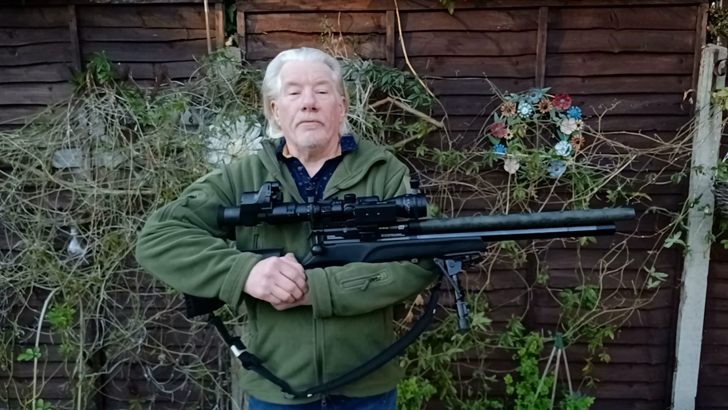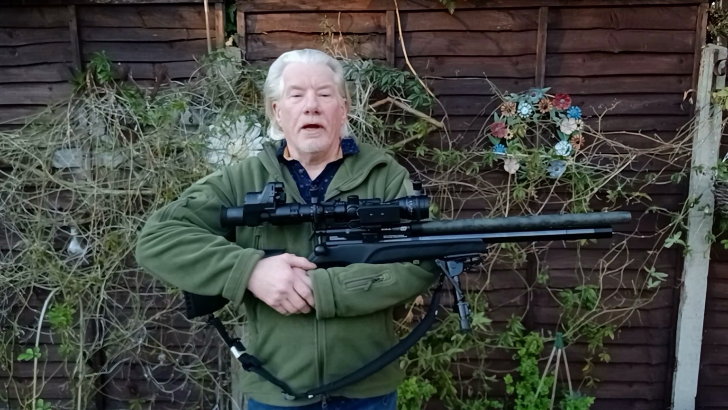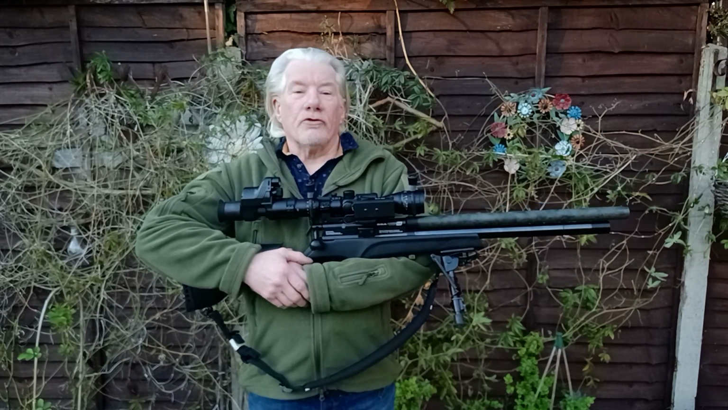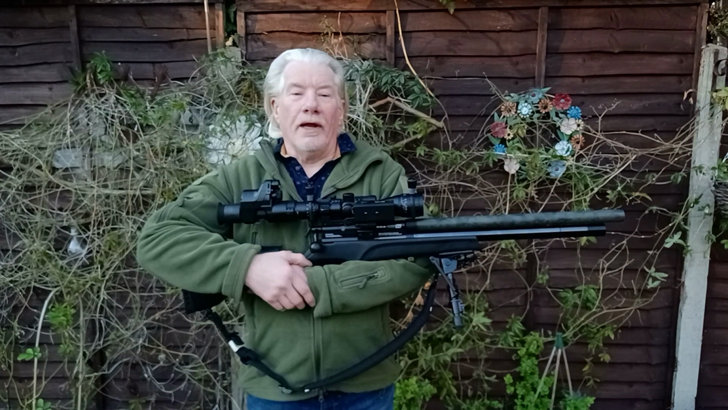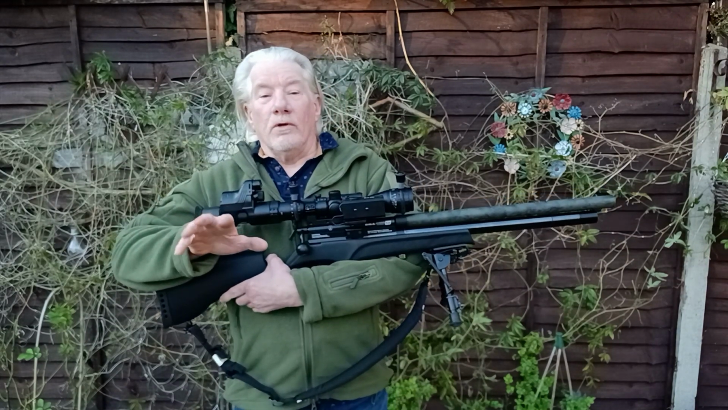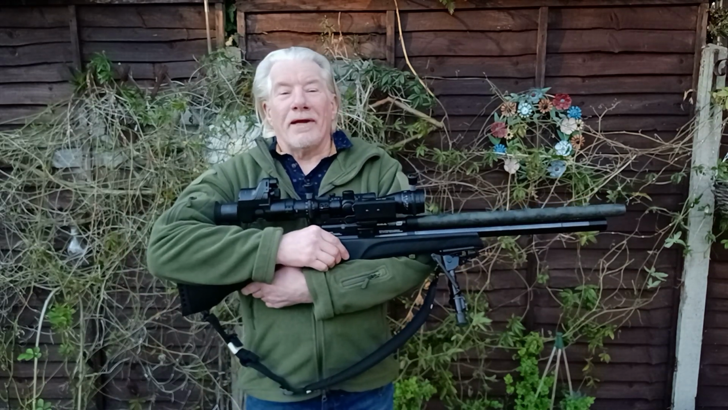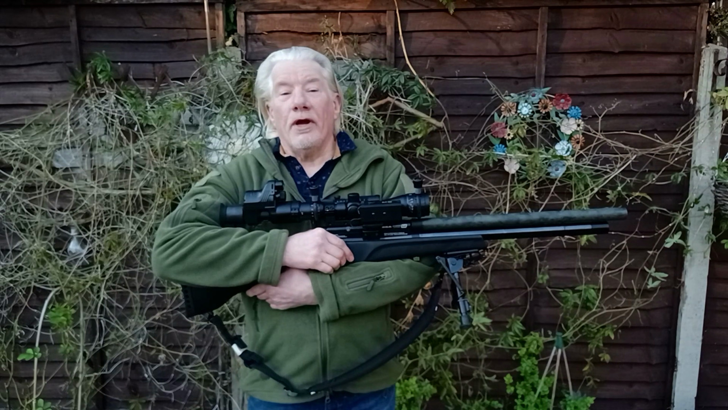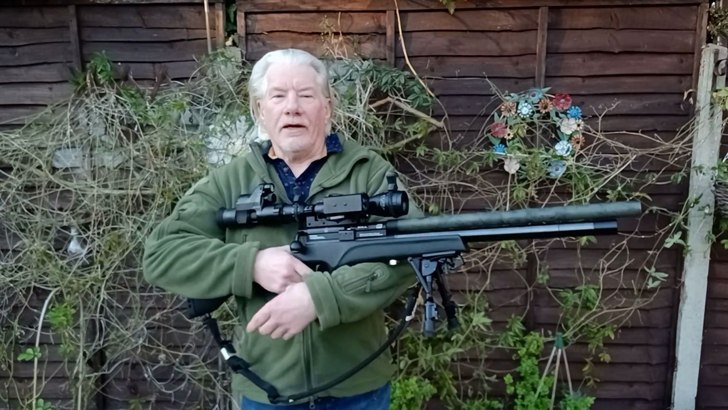And there's a couple of my permissions that I haven't visited for maybe 6 weeks or so, and I thought it was a good opportunity to take out the 177 Scorpion. Now, as many of you will know, my go-to ratting gun is my trusty BSA Ultra in 2.2, but tonight I fancied a change and I'll be taking out the Scorpion.